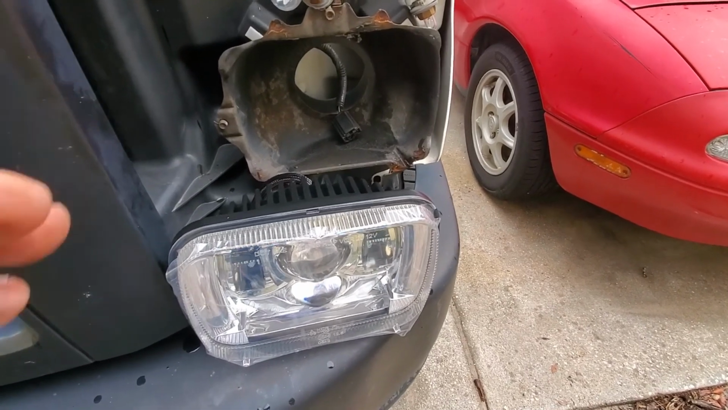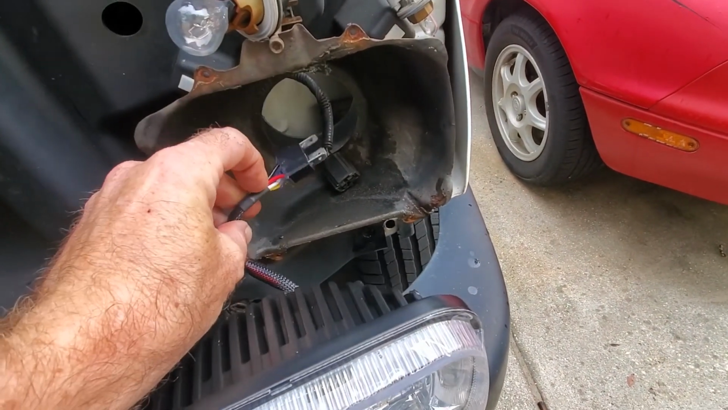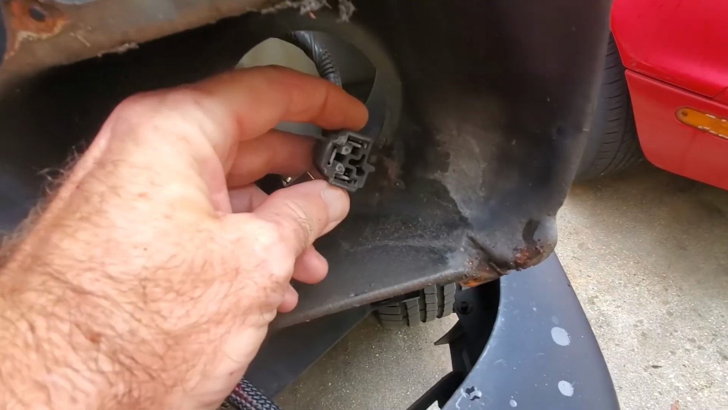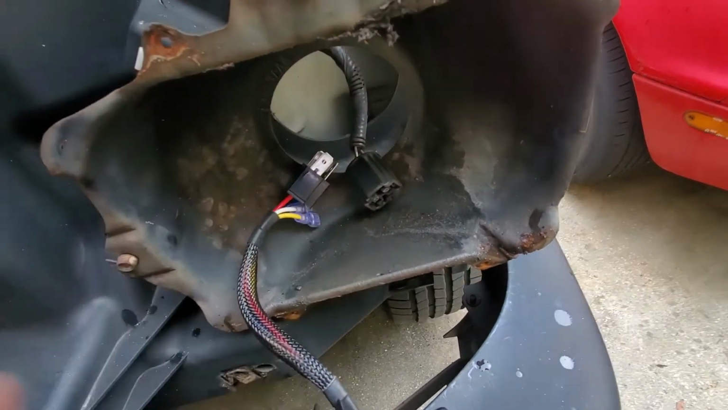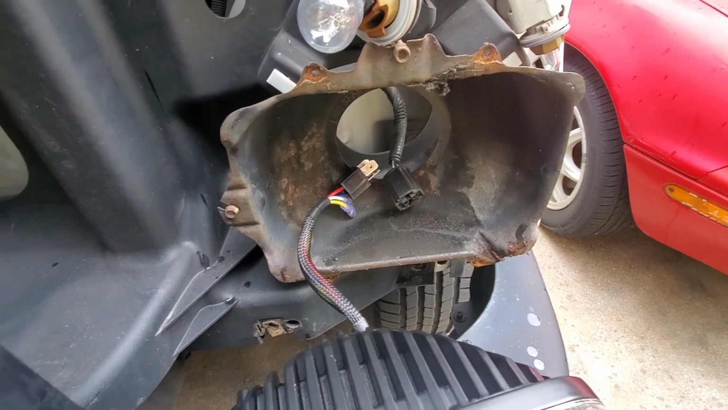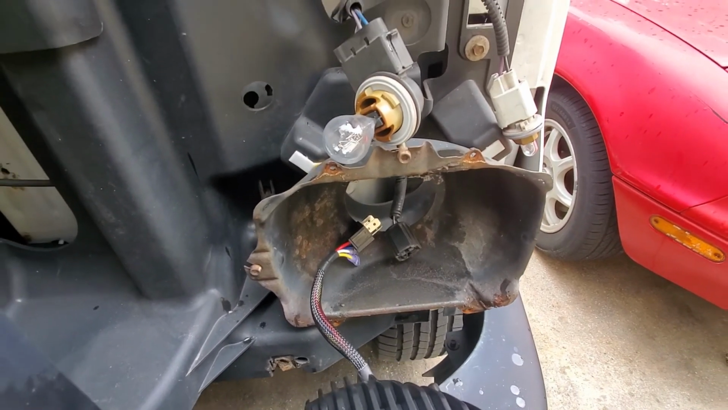So if you're just going to do a straight swap, then you're pretty much done right here. You would just plug this into the existing wiring harness and you're good to go. But I'd like to see what the turn signal and running lights look like on this. I mean, why not? It comes with it.